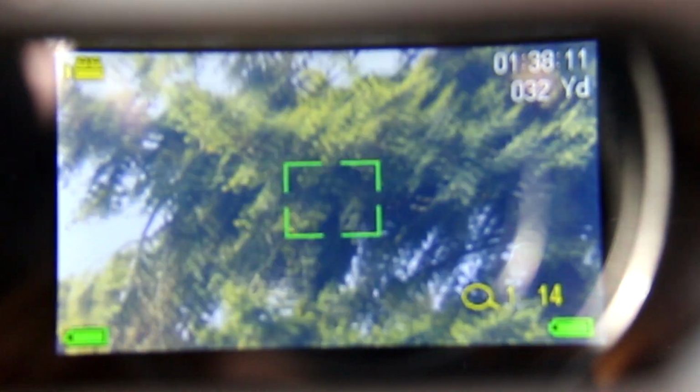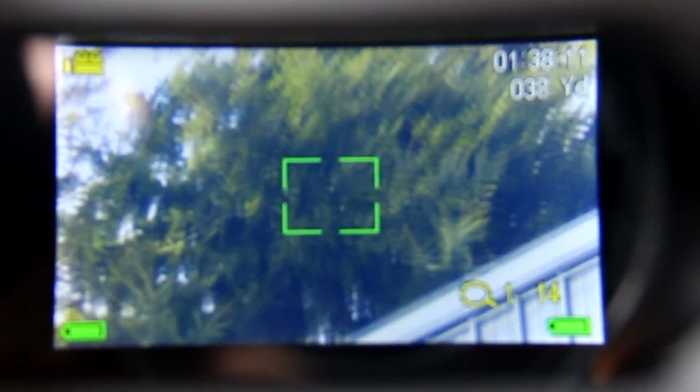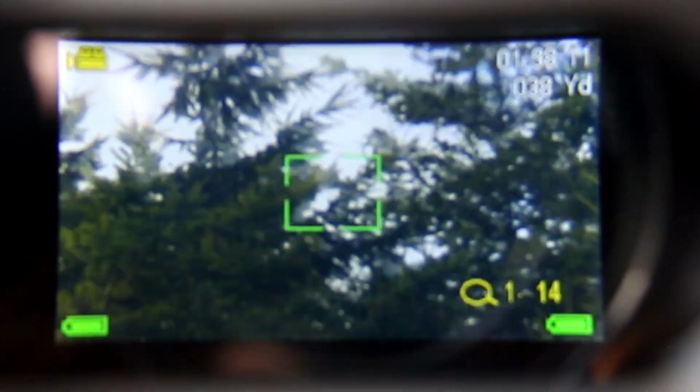But as it is, what I'll do is put the camera in here just to give you an idea of what I'm seeing. So it's just a little square, like a little crosshair sort of thing, and you put it on whatever you're ranging, and that gives you the distance. You can change it from meters to yards, as you can with all rangefinders, and that's very easy to do just by going into the menu.